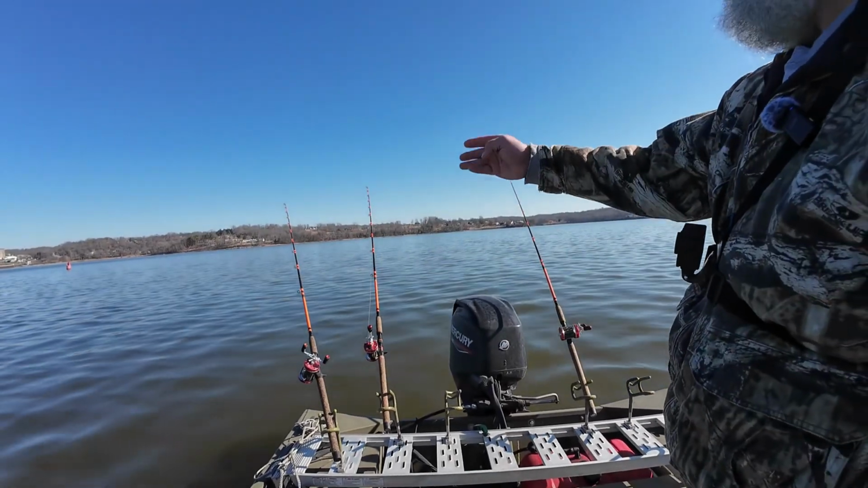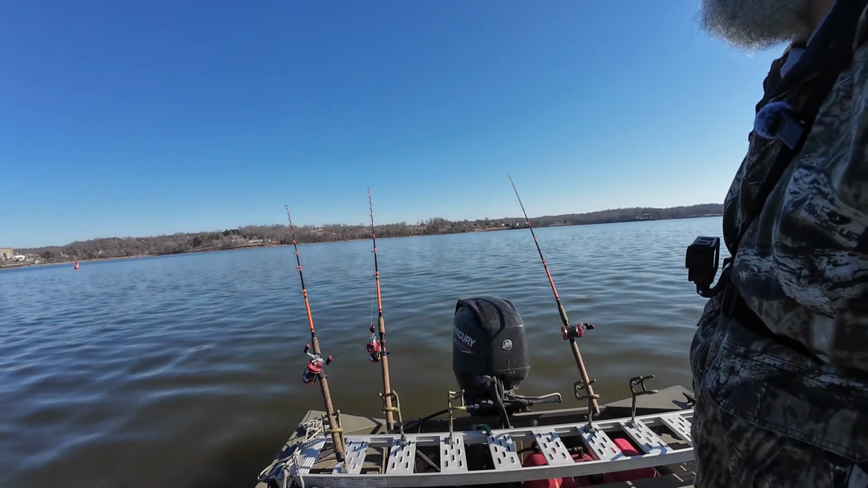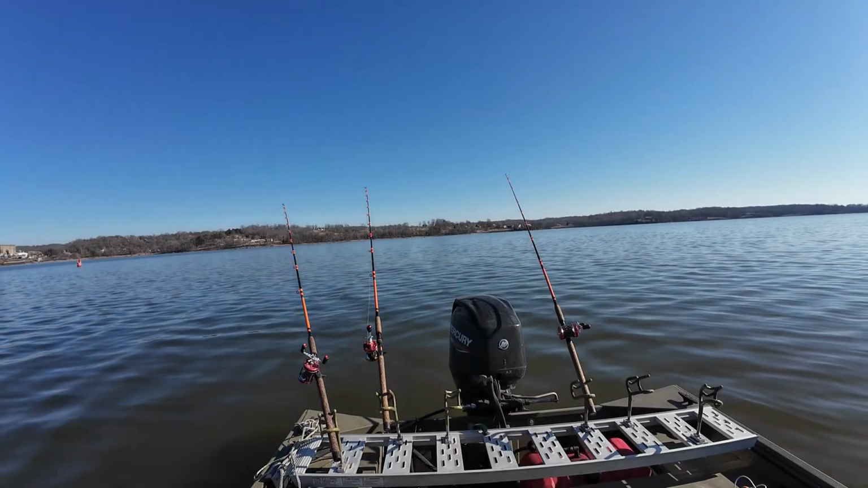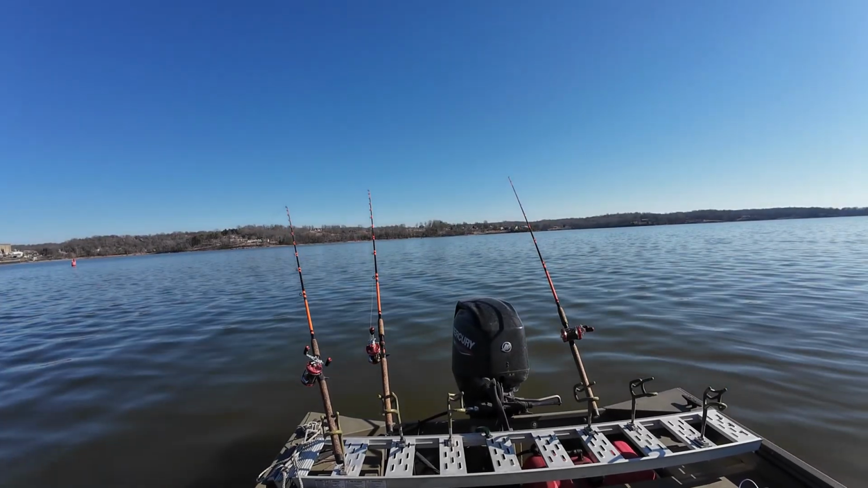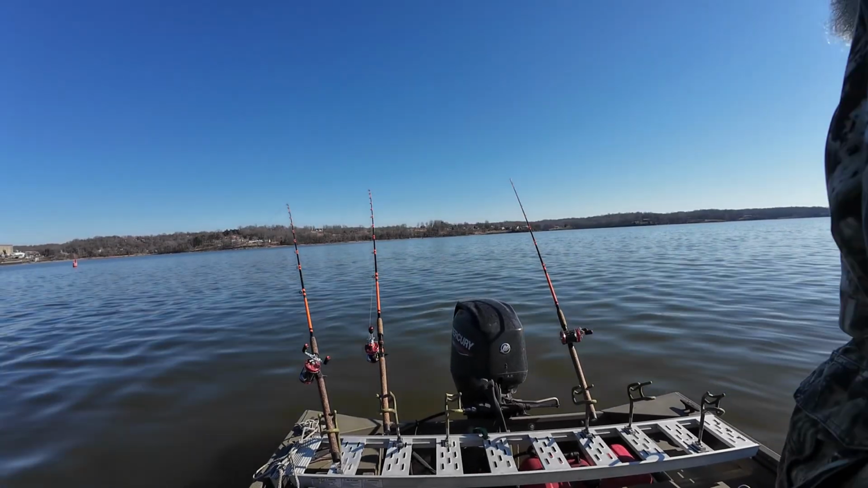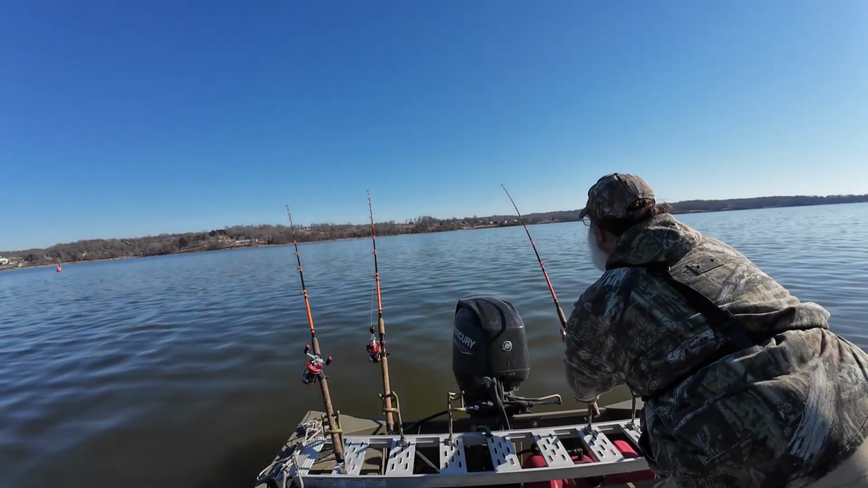See, that left hand pole has not got a bite yet. But as the water warms up, they'll probably move up on that flat. I keep thinking that this might be a better fish if he ever gets hooked.